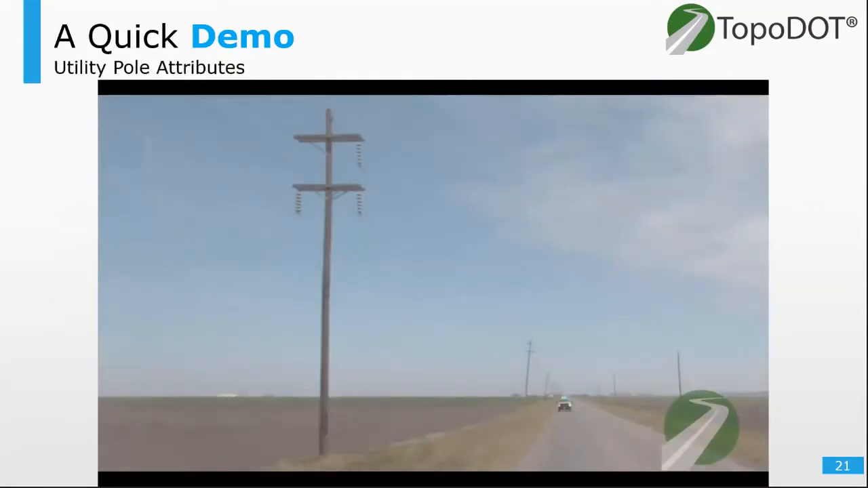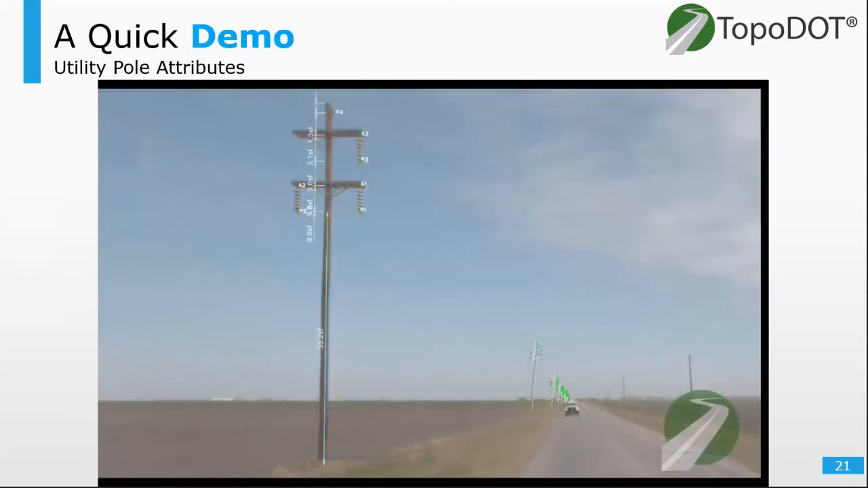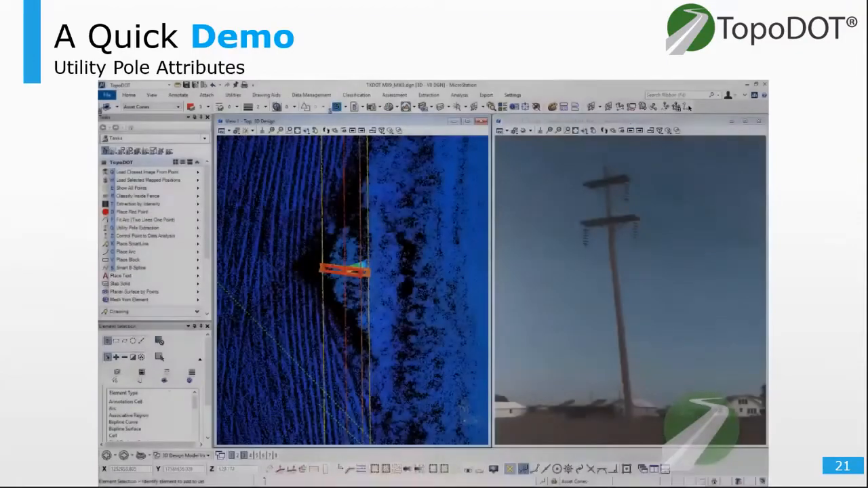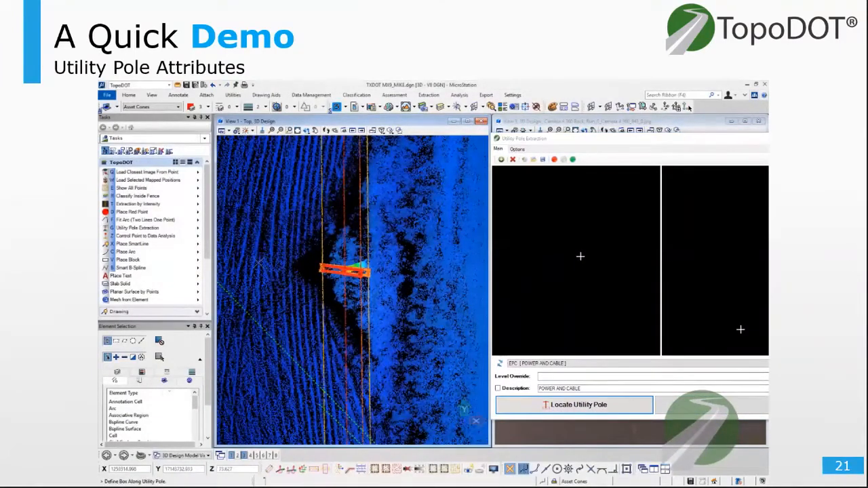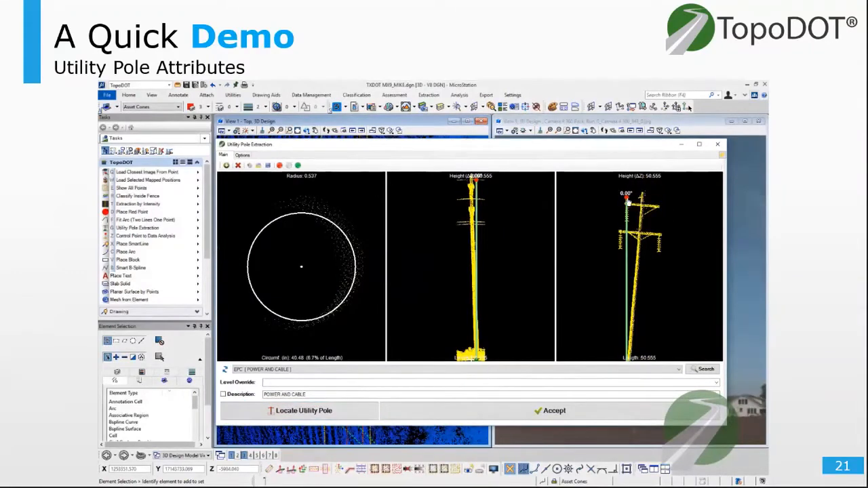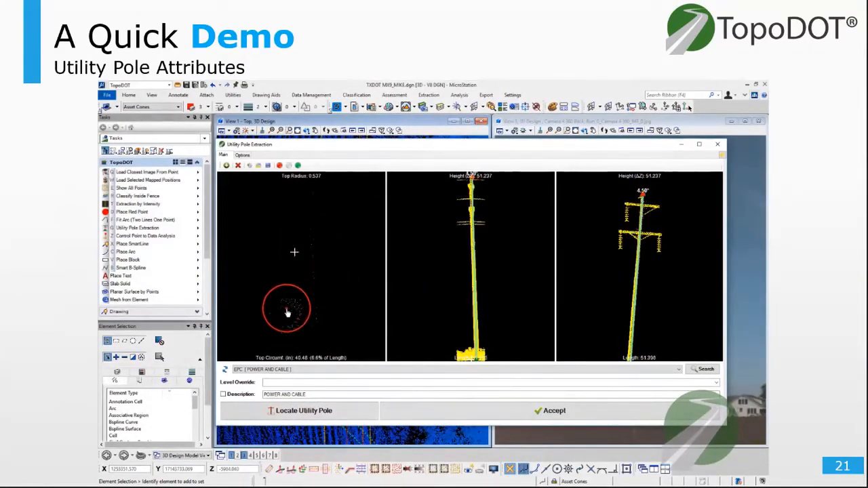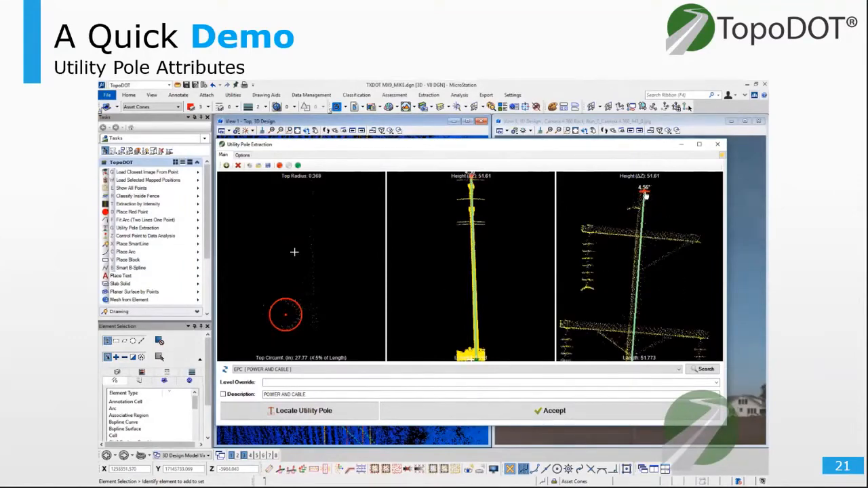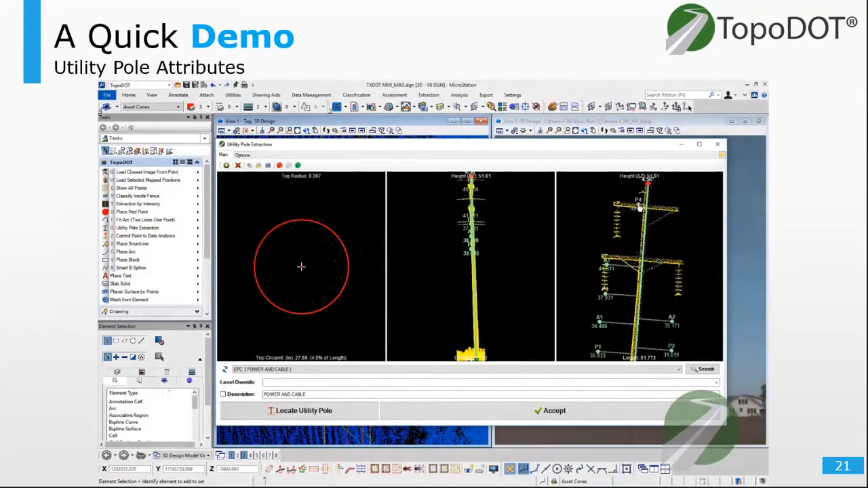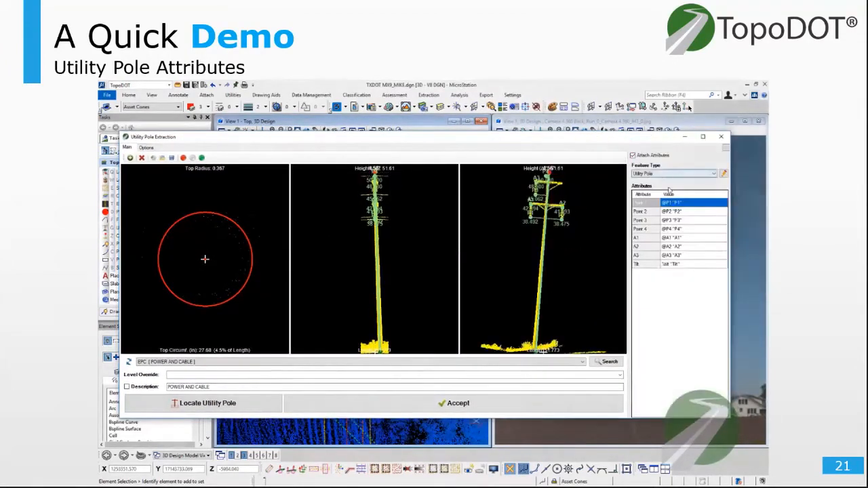Let's see how we can gather more information on this feature. We're talking relative measurements, maybe the insulator attachment points, maybe the tilt of the pole, a variety of attributes that we would like to collect. Simply set up a cross-section for a preview of the point cloud. This will automatically center itself and determine pole radius at breast height. You'll get a top-down view of the horizontal data slice and then 2 elevation views of the pole. Within this preview, you can precisely control the tilt, the height, top radius, and more.